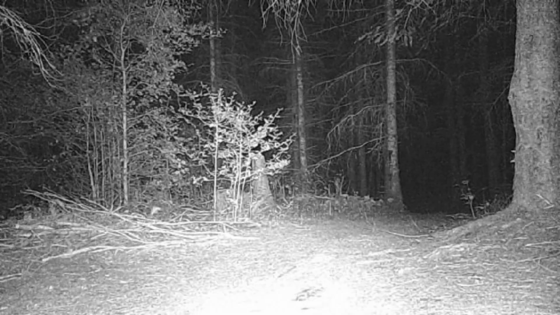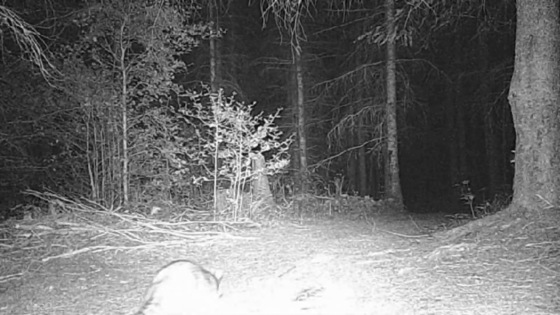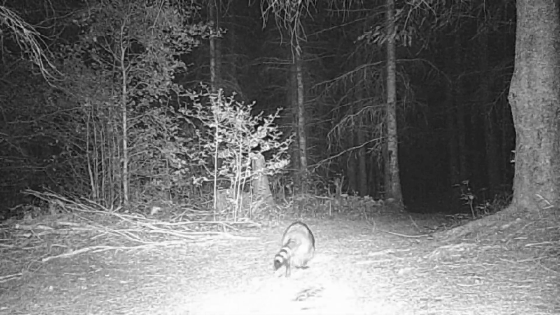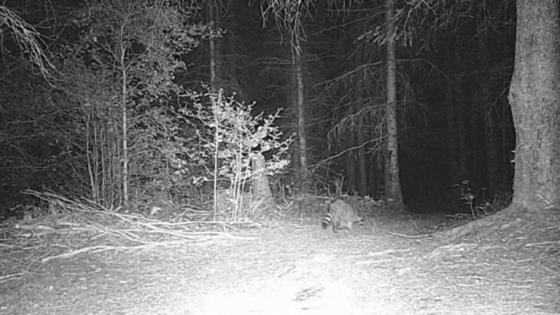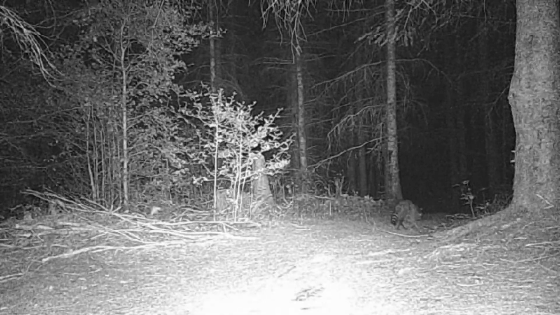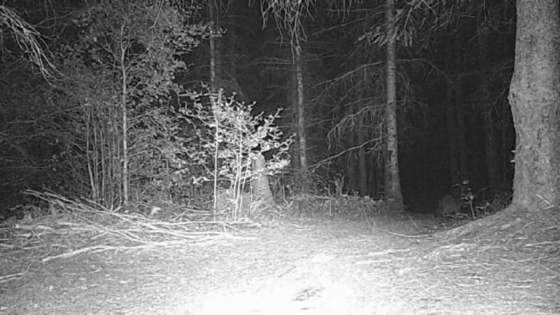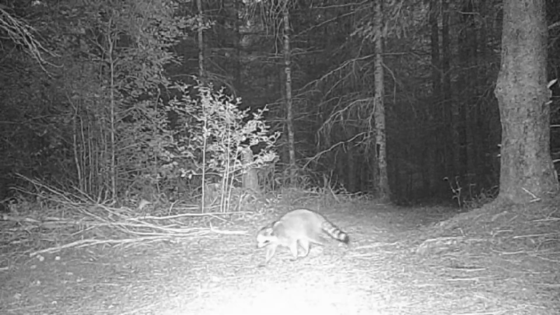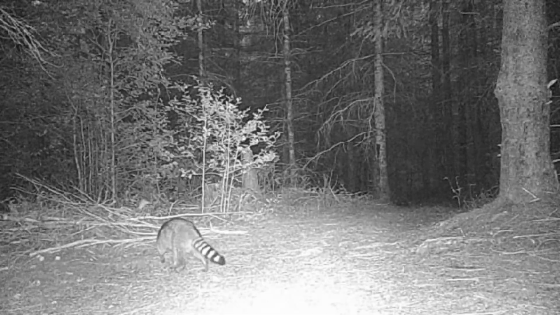Now here we're going to get real up close and personal. Did you see that? A split second of his face. And there's the culprit. And our last video here of the raccoon at Coyote Canyon, sniffing around for food. He looks a little scrawny there, probably hungry.